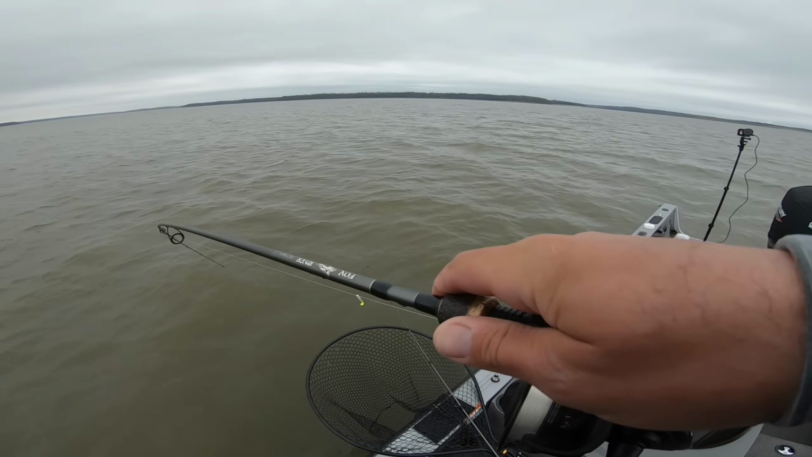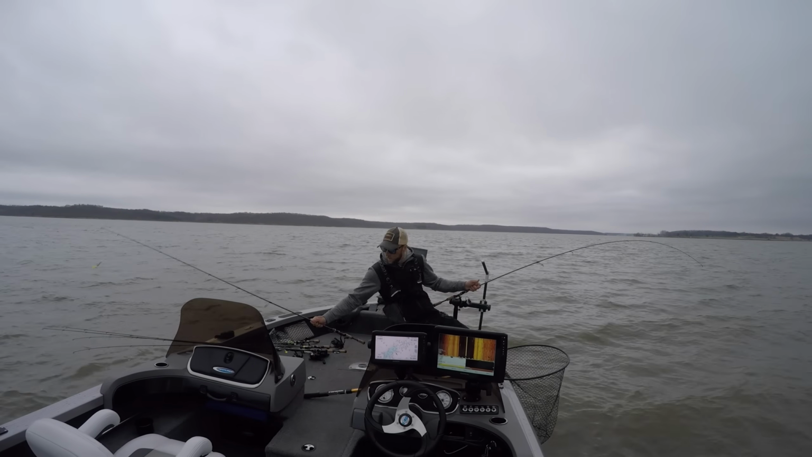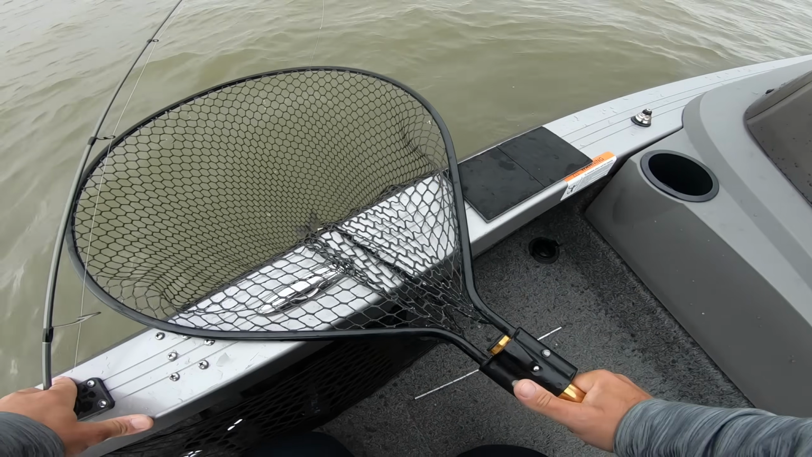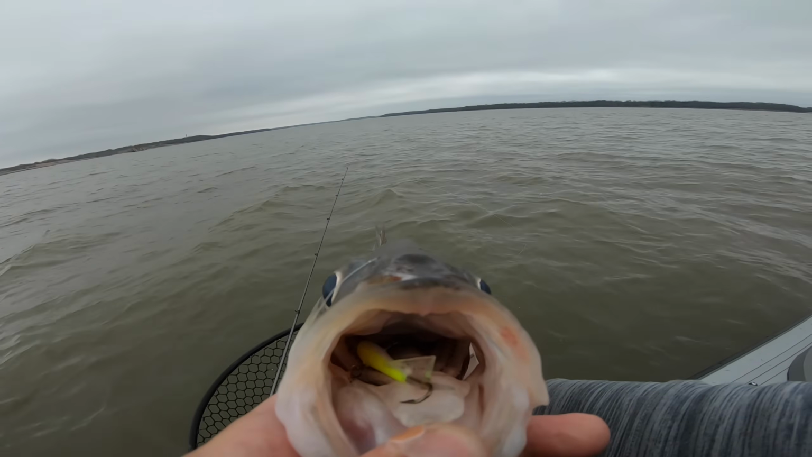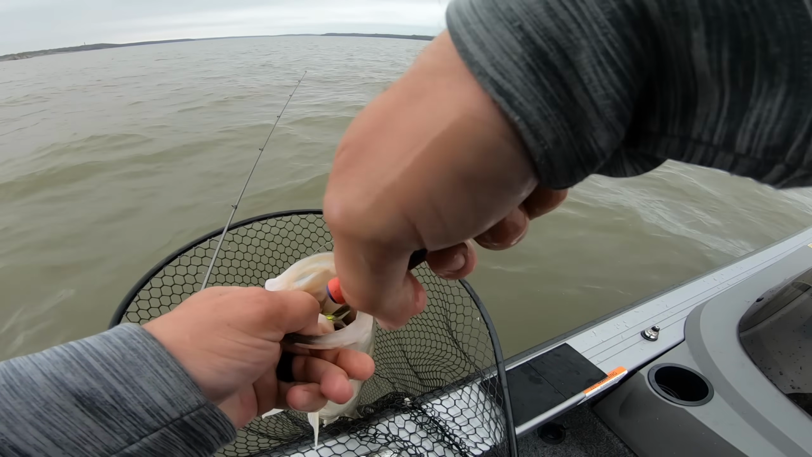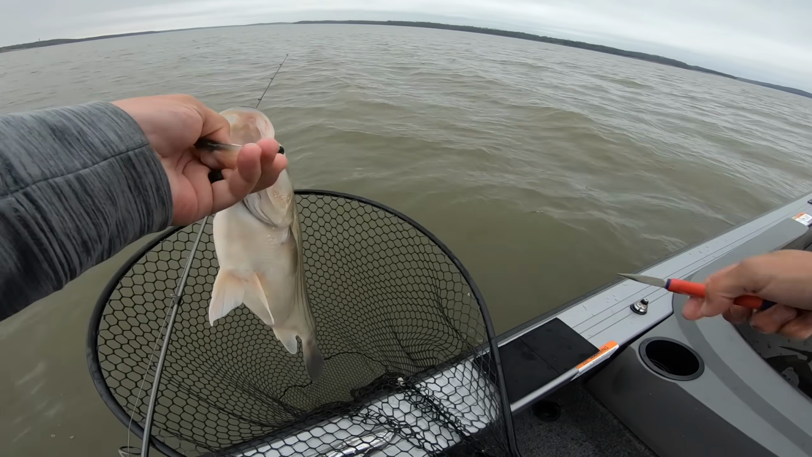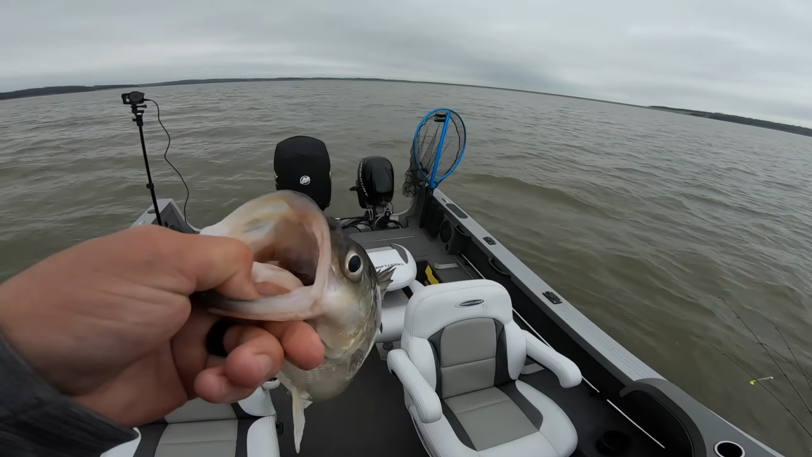There she is. Well, we don't have to worry about losing that fish because it's completely engulfed. Yeah, that bait's gone. Thankfully, they never really get it in their gills. It's always just right in the back of their gullet. So you just gotta be careful not to go ripping the hooks around, and then they'll be just fine. No blood, no fuss, no mess.